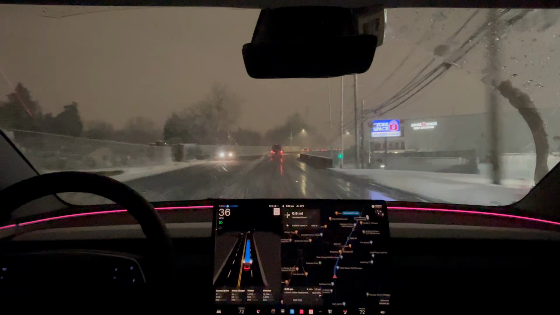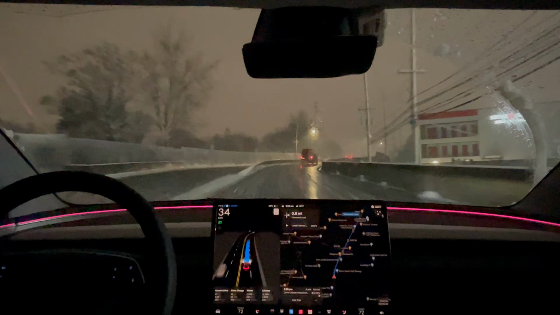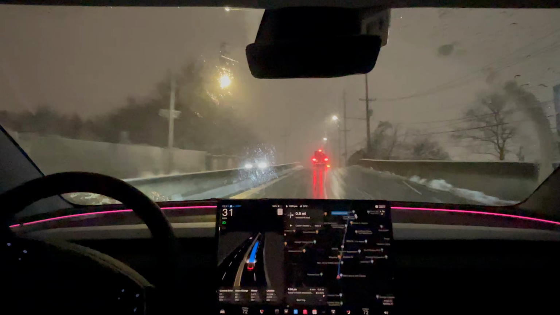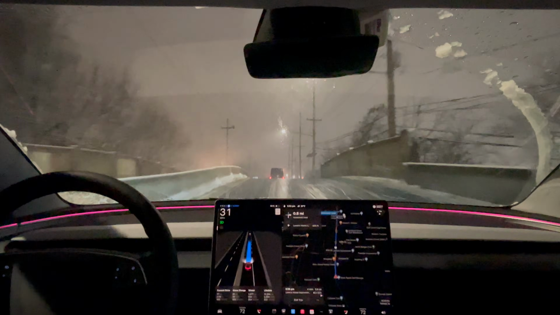So it does make a difference between chill and hurry. You do see it go a little bit quicker, passing that car that it could have passed a while back but didn't.